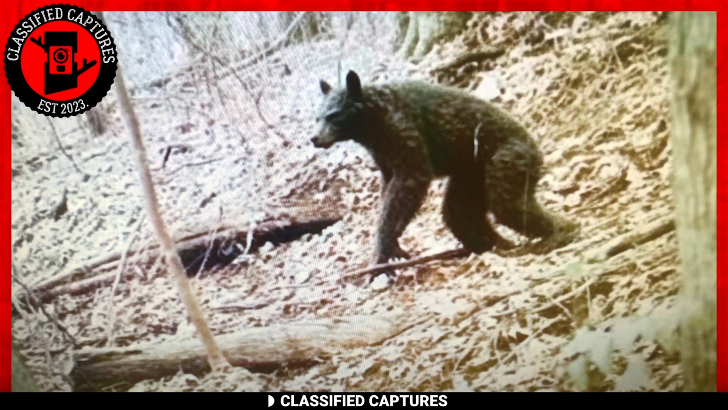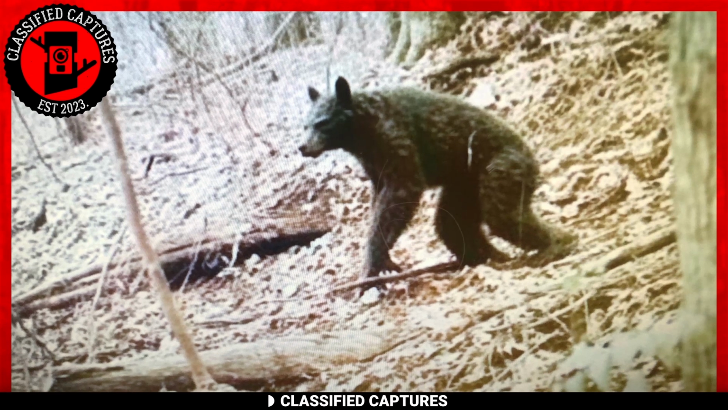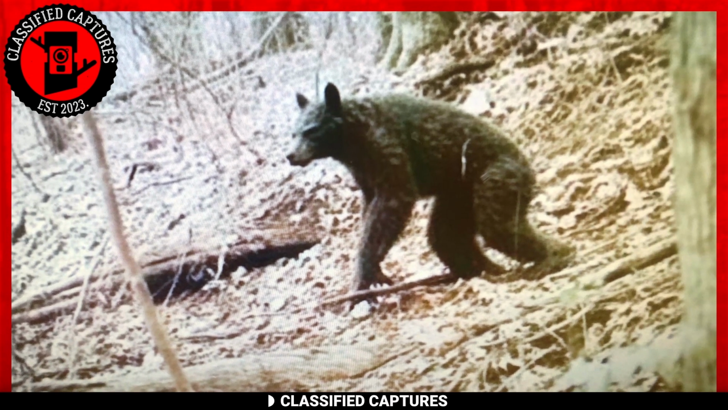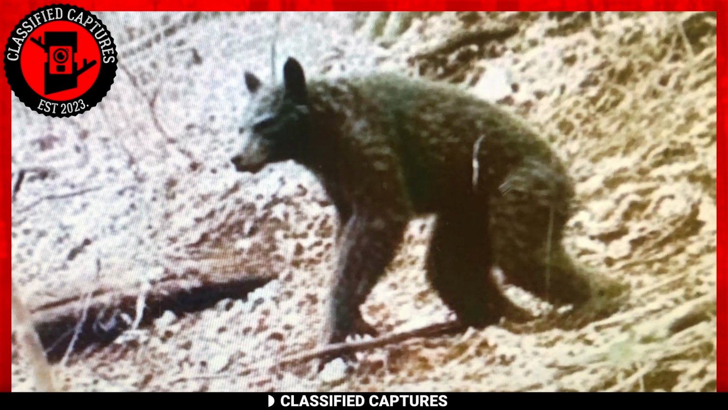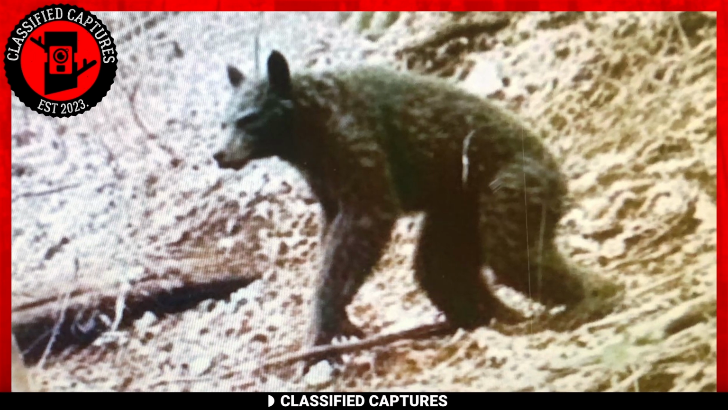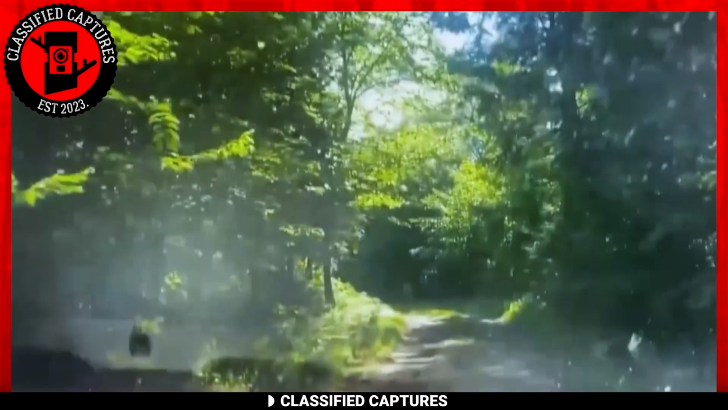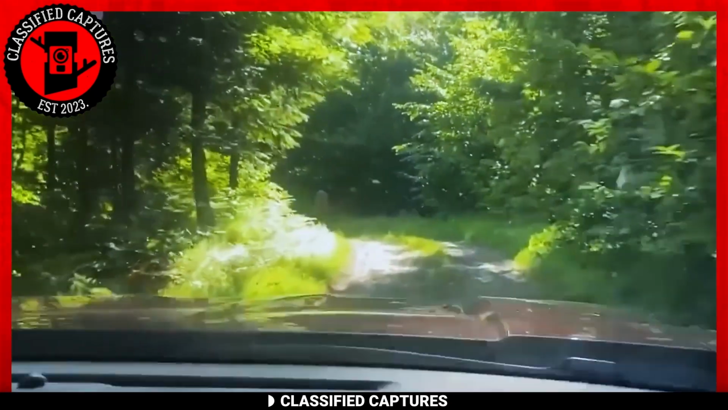Although it's tempting to embrace the excitement of the paranormal community and declare a new cryptid, a simple Google image search reveals that this is a Mexican black bear. It's the cousin of the American black bear and is known to possess the features seen in the image. In other words, there's nothing weird or odd happening here. Although the first capture could be explained, we can't say the same for this footage.